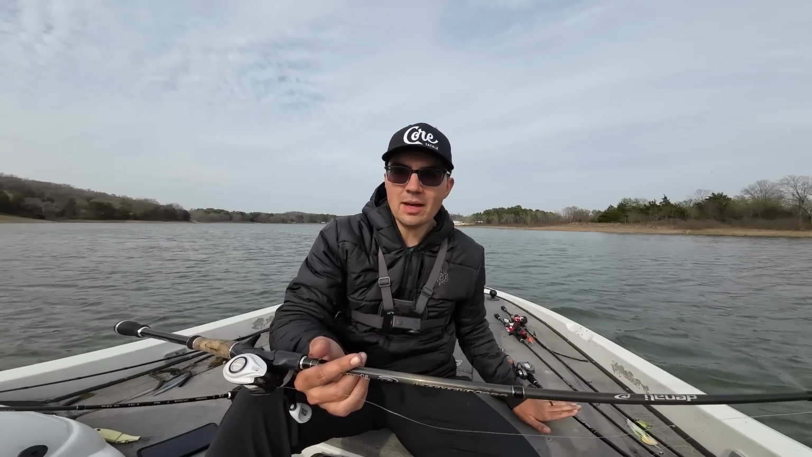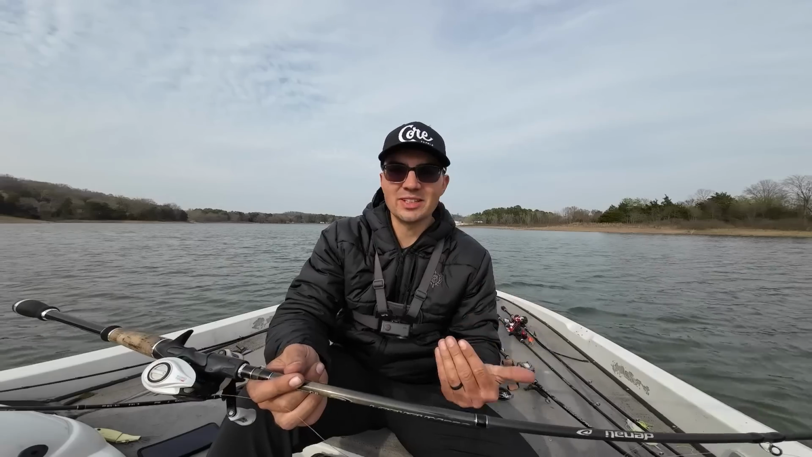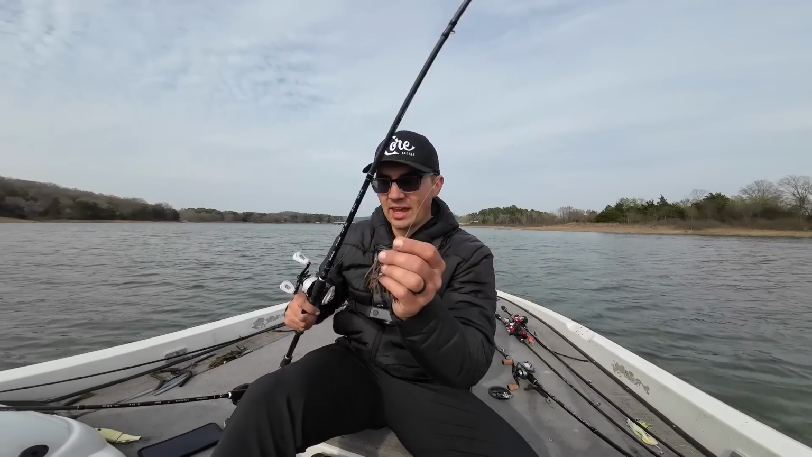So I go with a medium heavy with the swing head versus a heavy power with my flipping jigs. So that jig, I just want to set the hook hard and get him in the boat. So that was my jig setup, and that's what I caught my biggest fish of the day on.